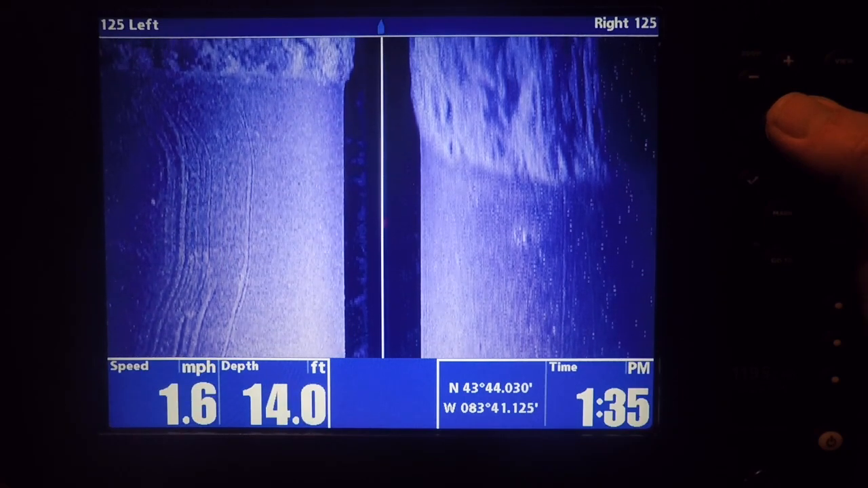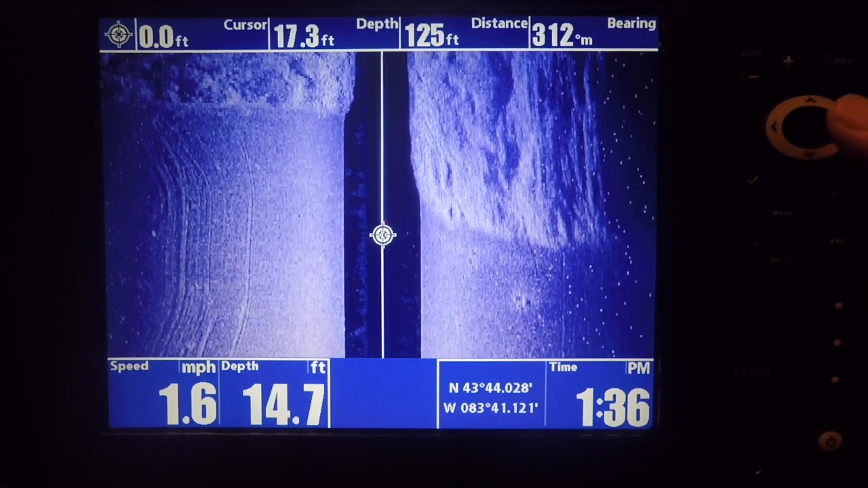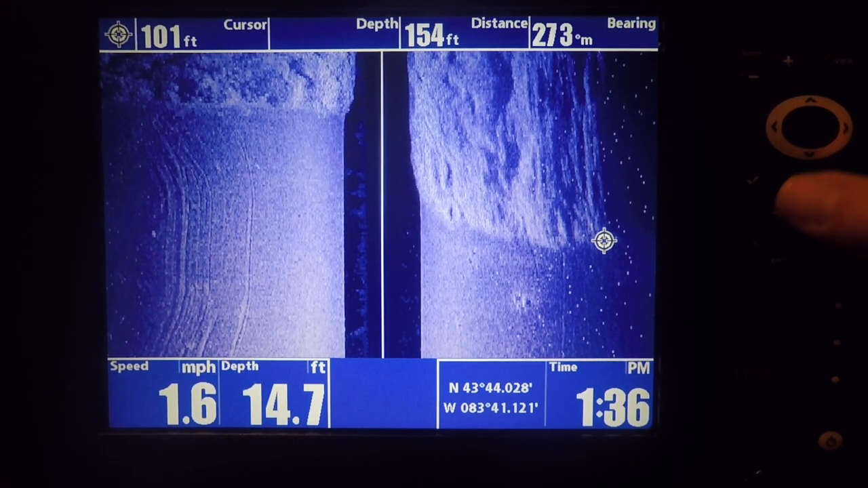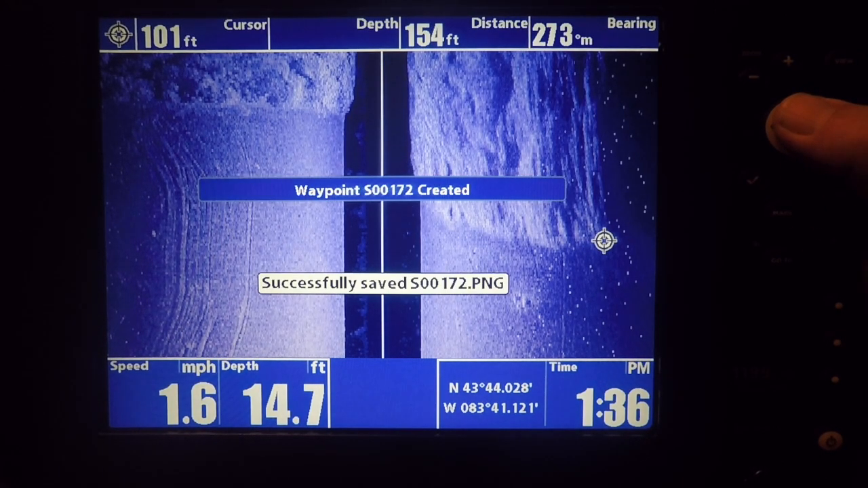So as soon as I get some edges in view here, I'm going to pause the screen with my cursor. And then I'm going to move my cursor over and try to get the corners and the boundaries of it, maybe every 50 or 100 feet, depending how big the structure is.